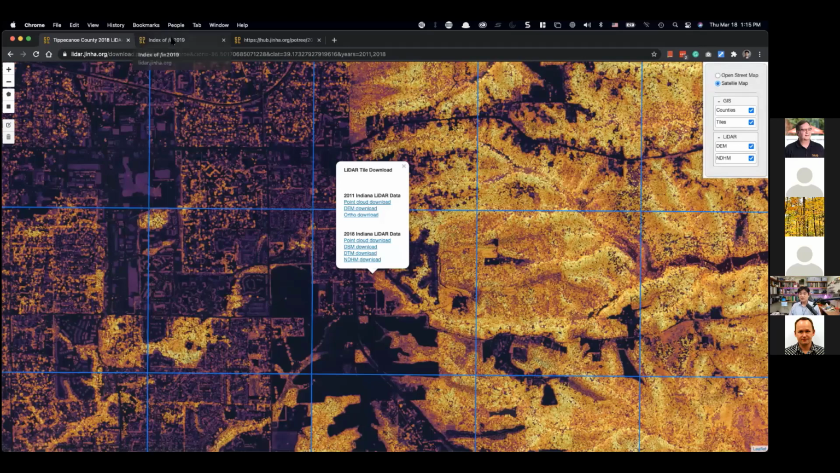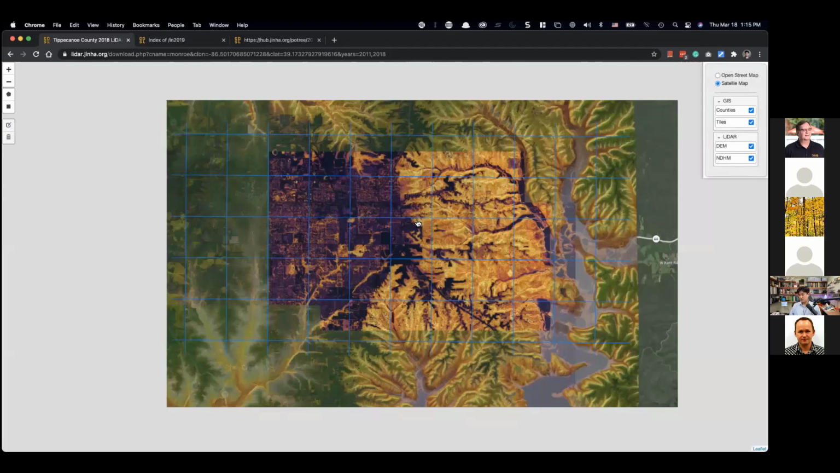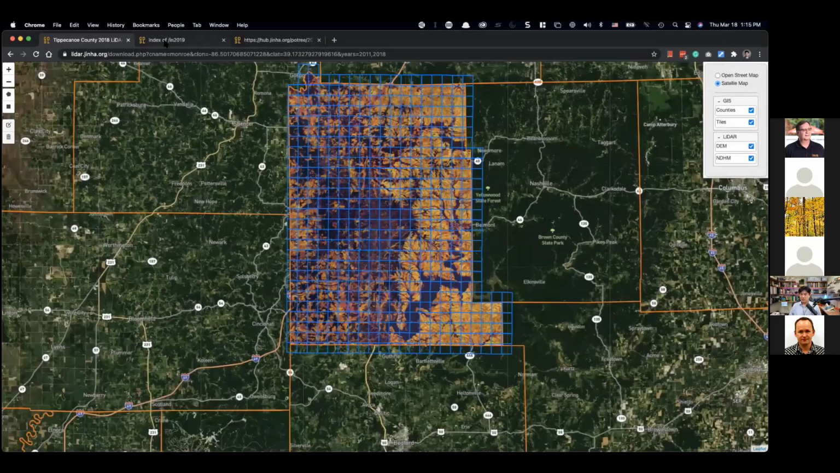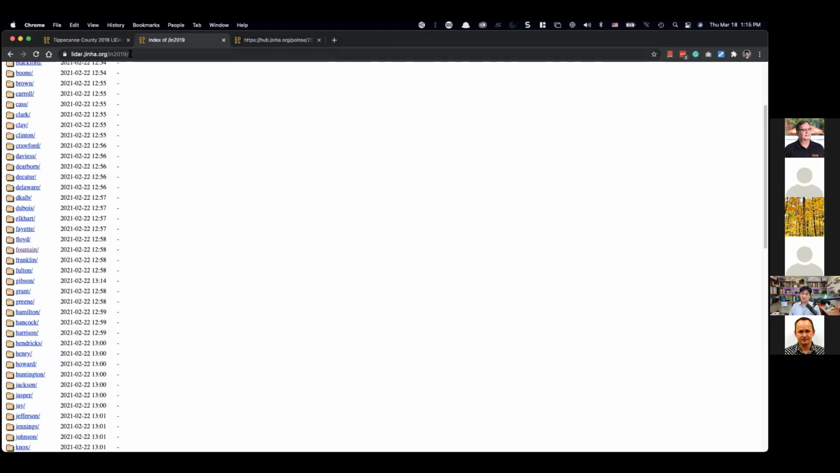And if you actually want to download, for example, the whole county data set, you don't want to click through all those tiles to download them all. So what we did was we also created another directory where you can have access to the county in a directory structure. So all you need to do is add IN 2019 at the end of this URL. Then you're going to see this kind of directory structure over there.